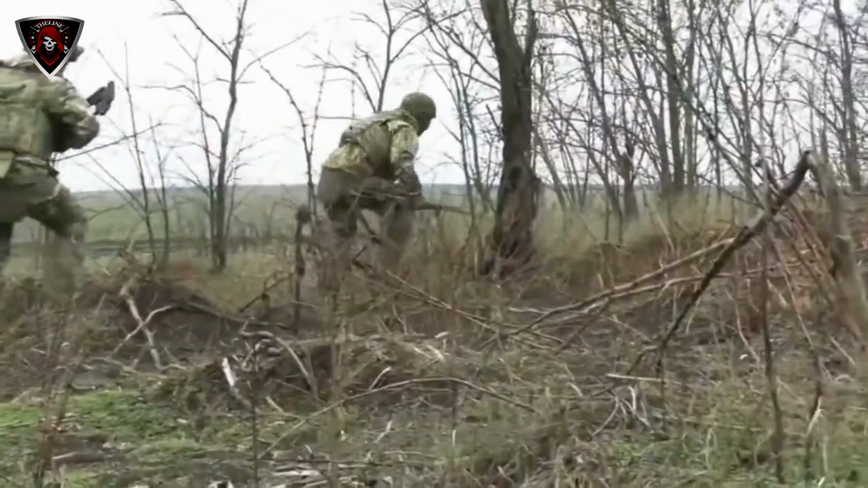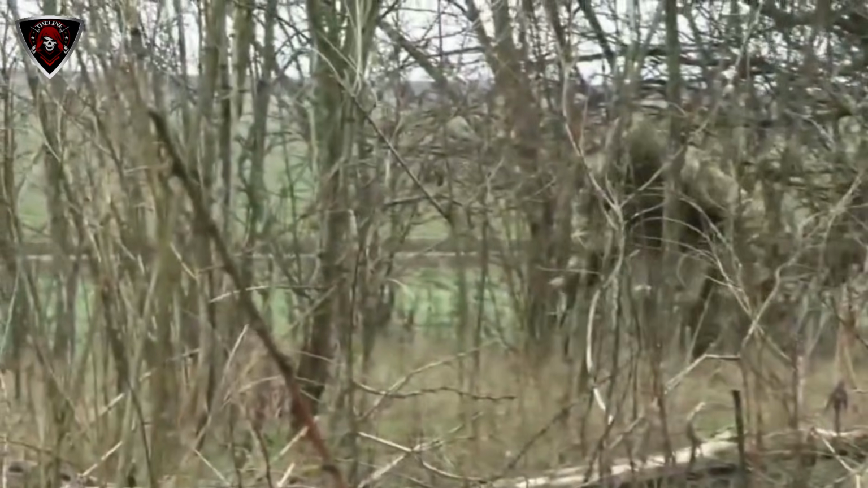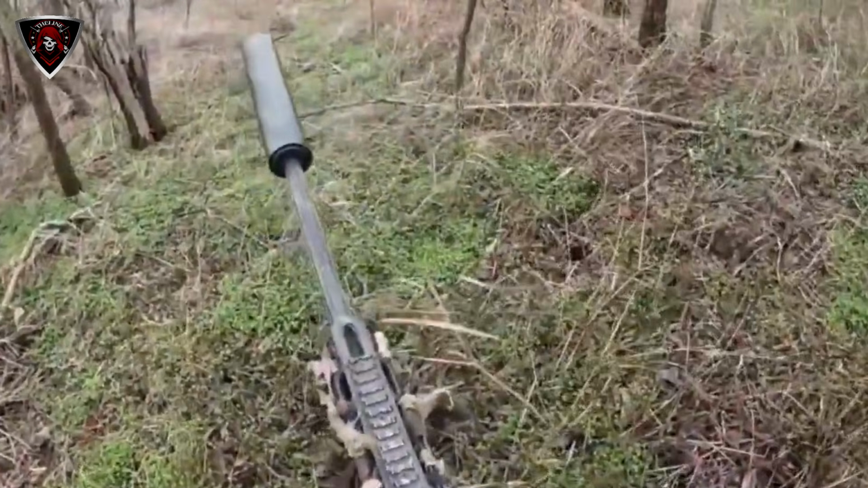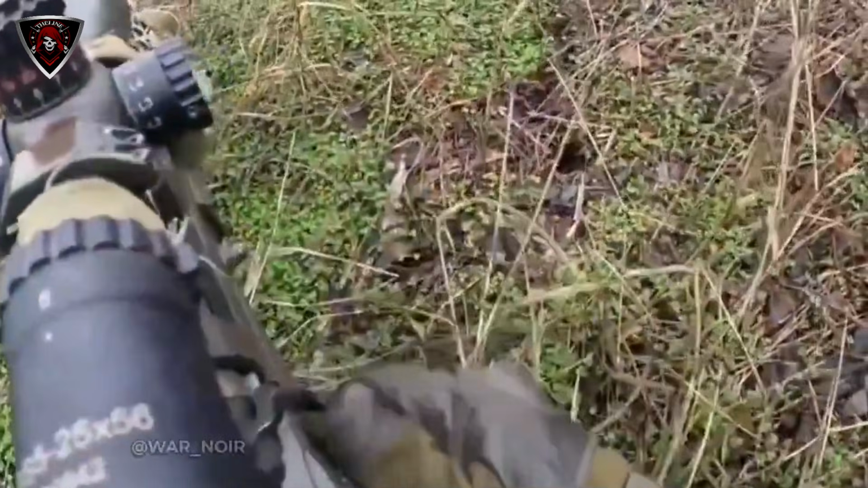Reports from the front lines suggest that this approach has had a psychological impact as well. The knowledge that they can be seen at any moment, even under the cover of darkness, forces opposing troops to move cautiously, often delaying operations or abandoning positions altogether.